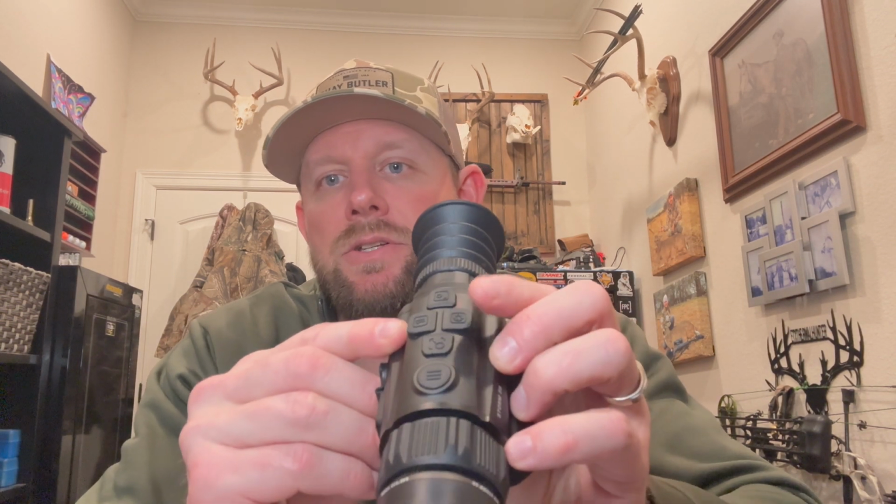You've got your image nuke or calibration on this side, and then you can quickly pick your color palettes. Your color palettes are going to be black hot, white hot, red hot, and then a fusion or a color mode. And then you've also got red monochrome, which was a nice addition.